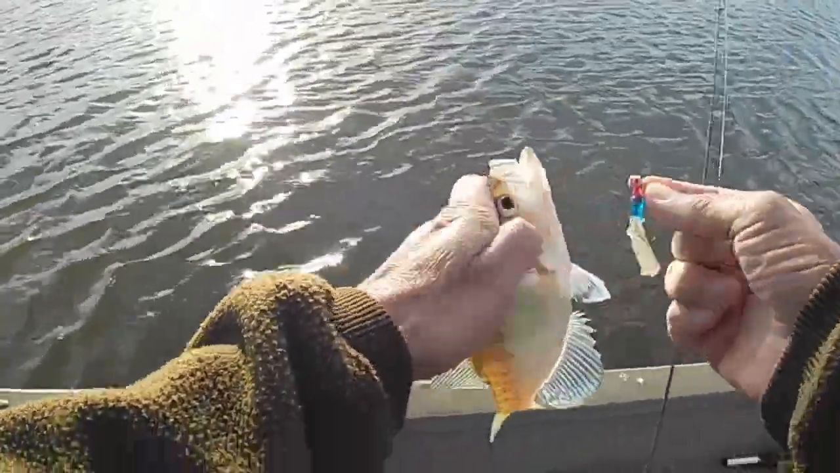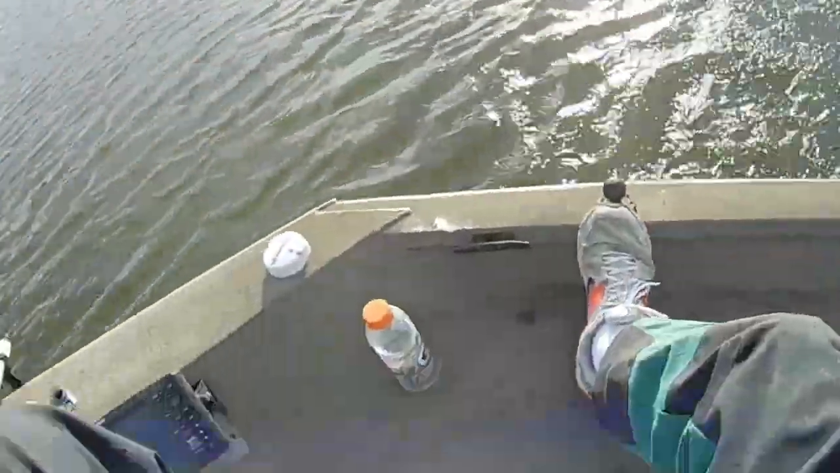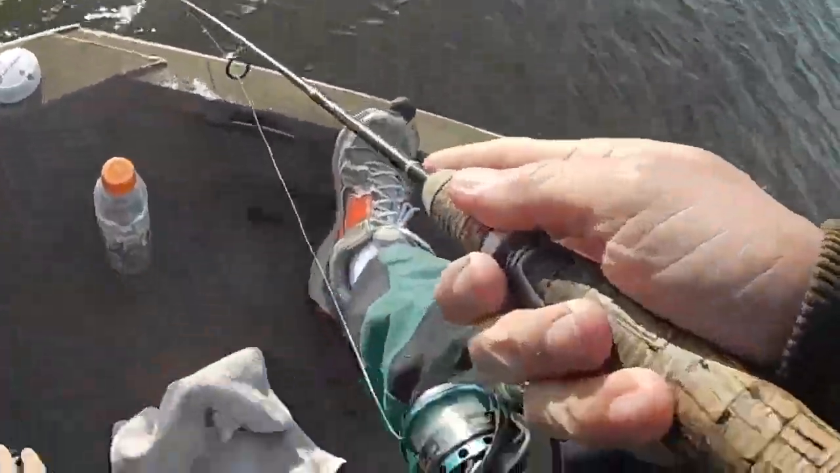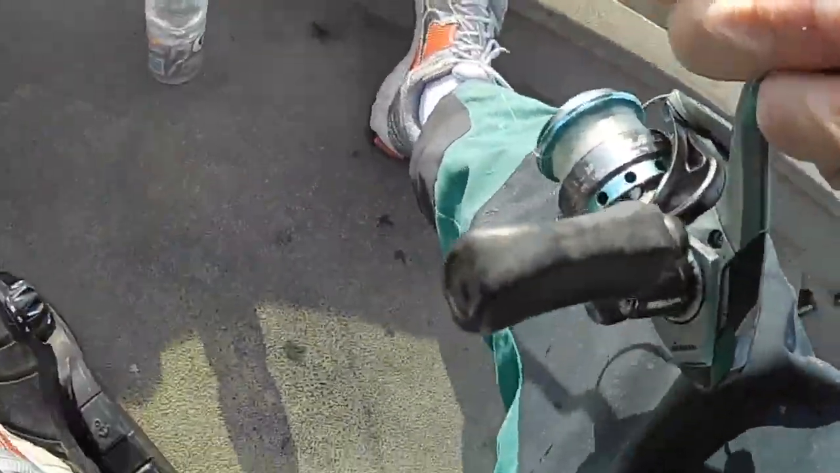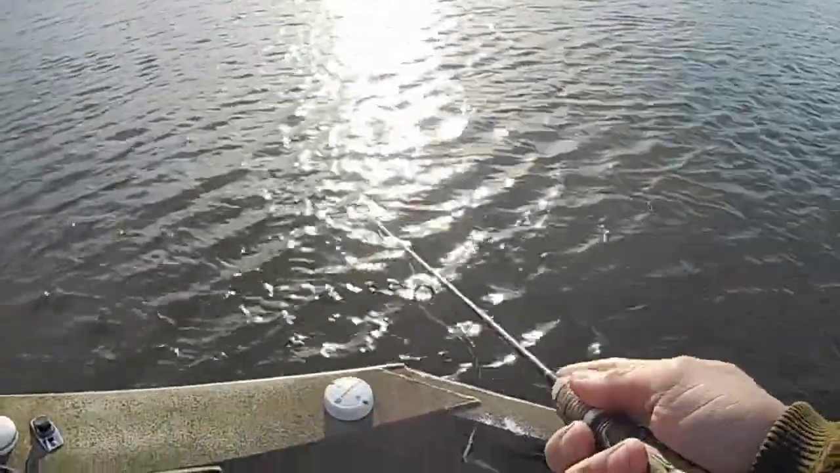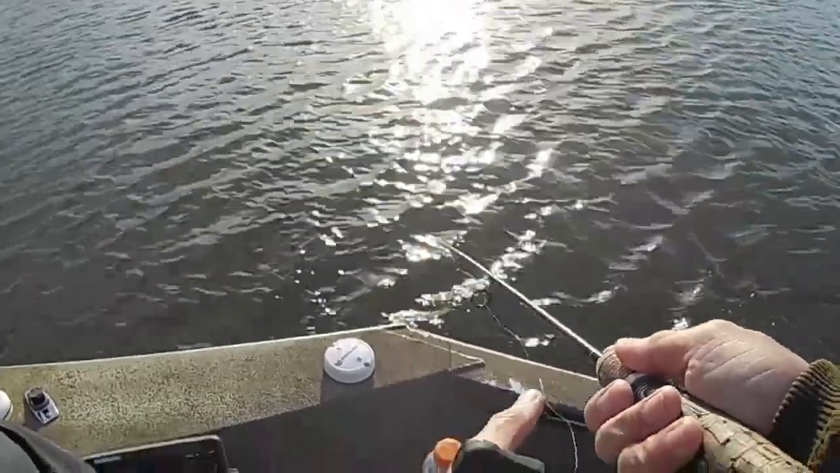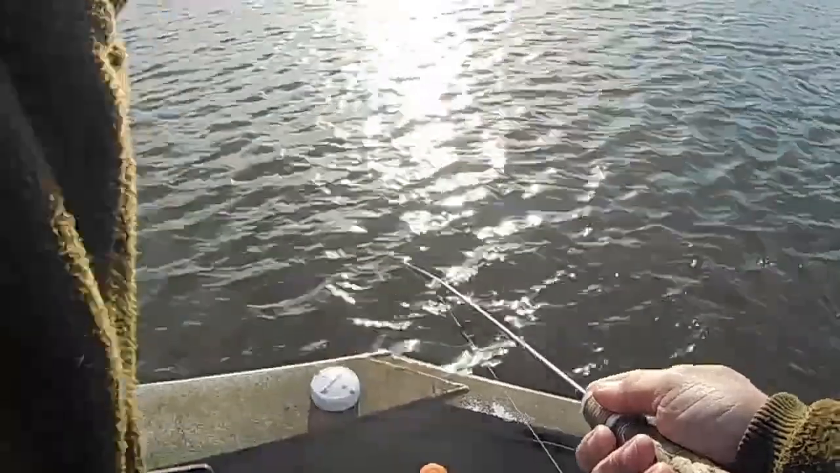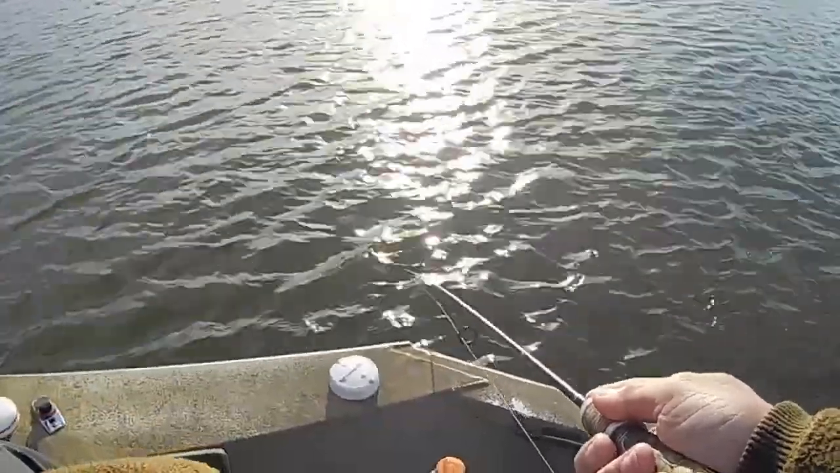There you go. Just goes to show you don't have to have electronics to catch fish if you've got a general idea of what's out there.